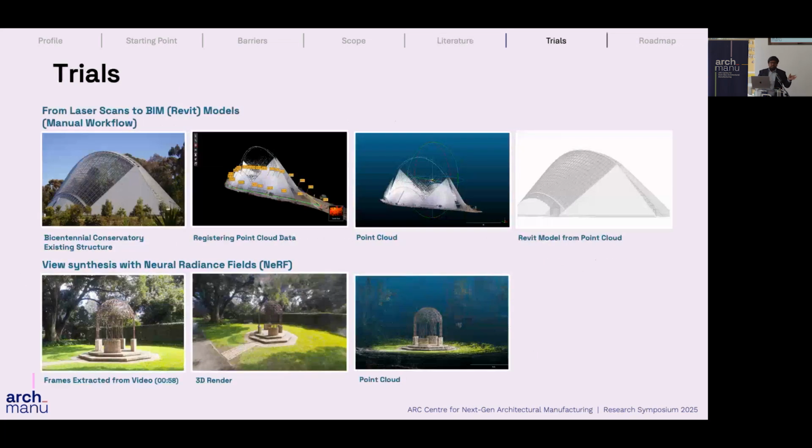In the last couple of months, only 3 months, I have been doing this. In that process, I have worked with the Leica scanning systems, where I scanned the Bicentennial Conservatory in Adelaide to create a point cloud, processed the point cloud, and finally went into the Revit model. But this process was mainly manual, and it required some time and effort, and there was a significant learning curve with the technology as well.